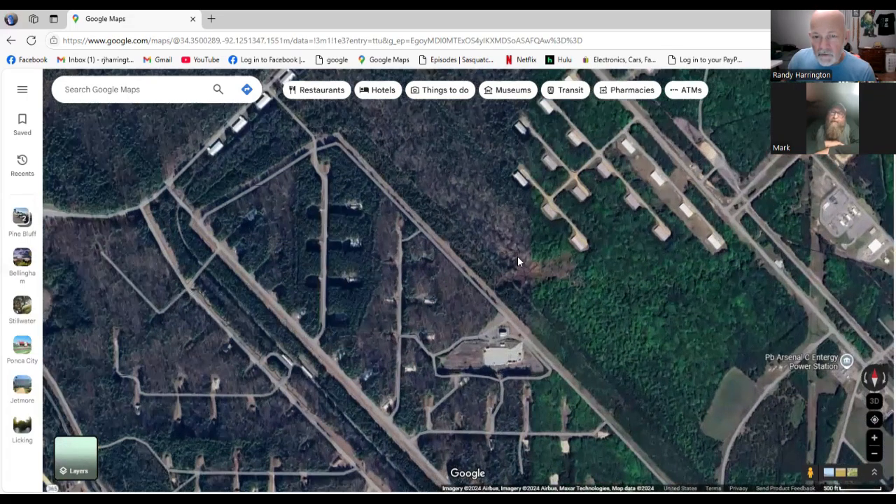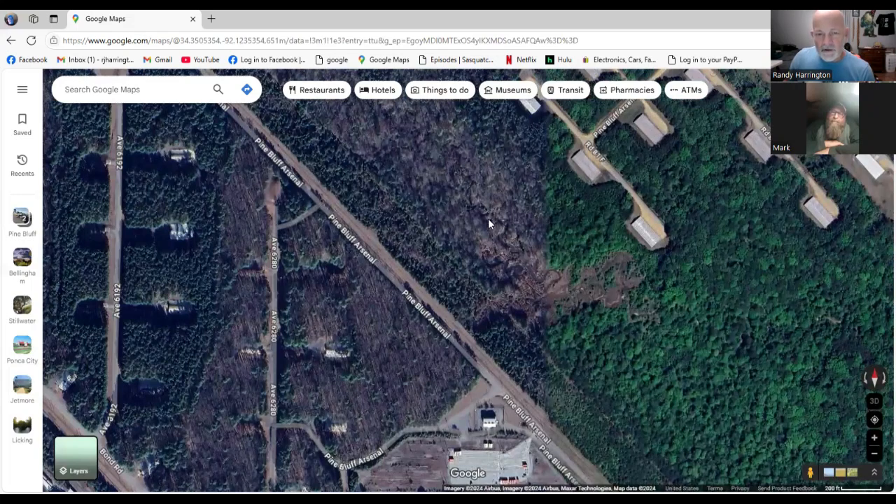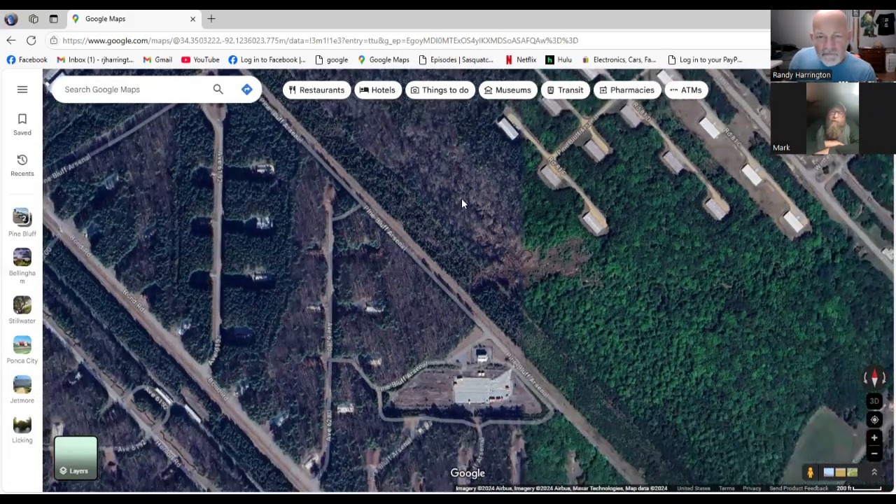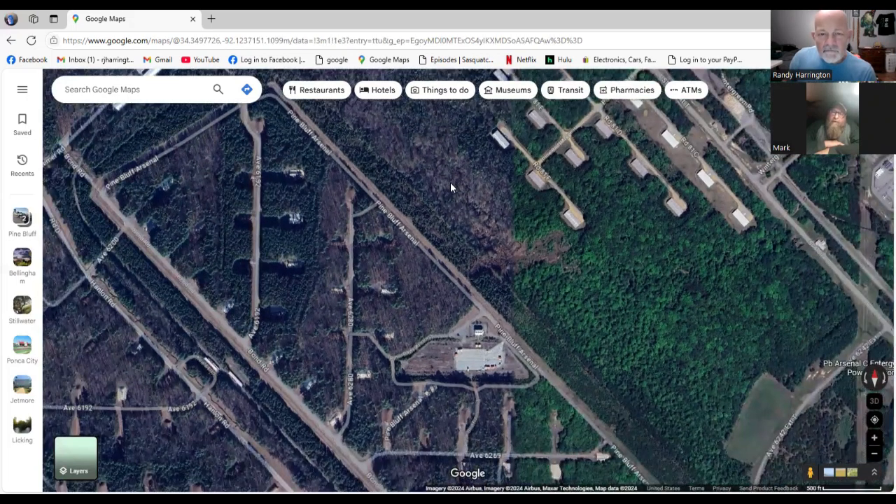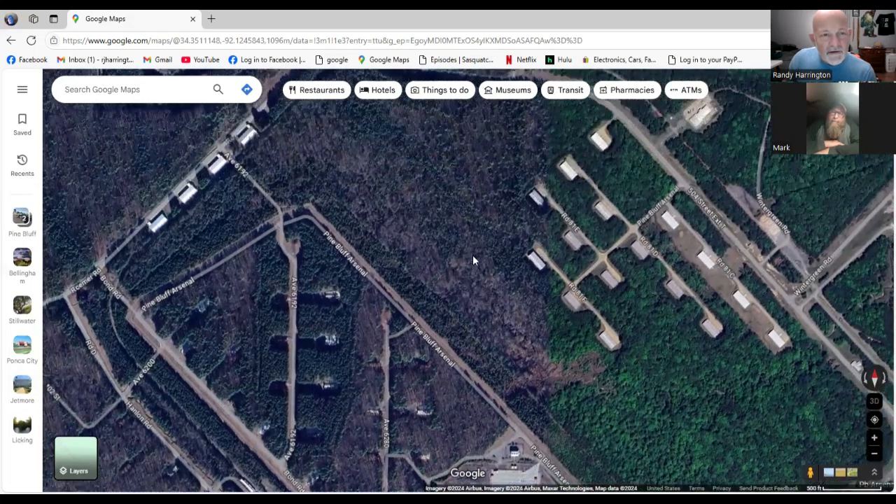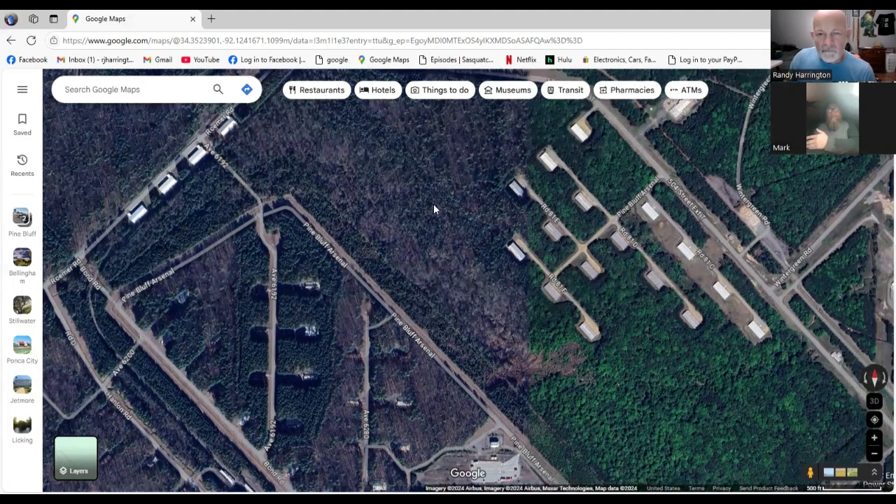No, it's pretty flat. I think it's just because of the different trees, and there wasn't much foliage where we were. I think things have changed in 20 years. Yeah, each OP, observation post, was 300 to 400 yards away from the other. So we were all in eyesight of at least two other OPs when we were in one. Some were bunkers, some were towers.